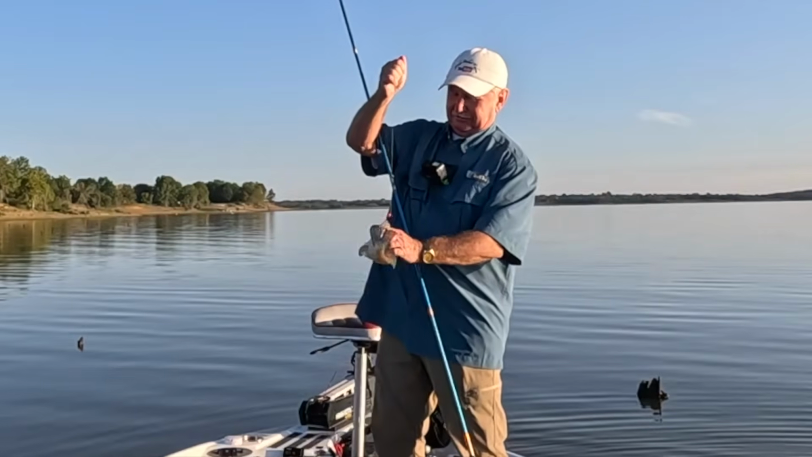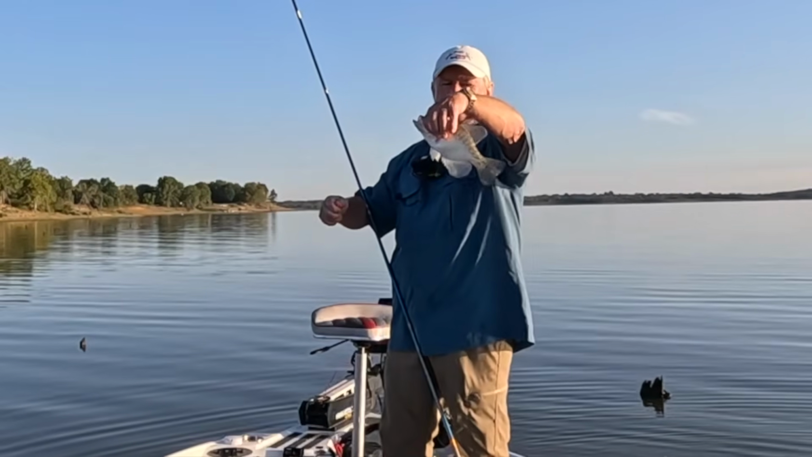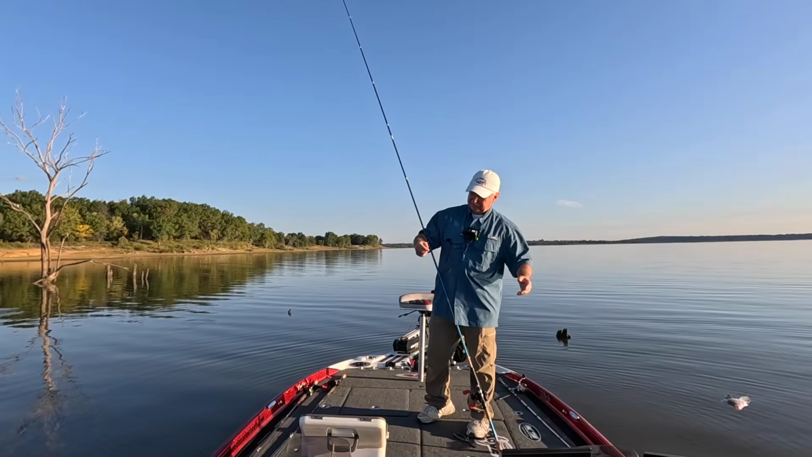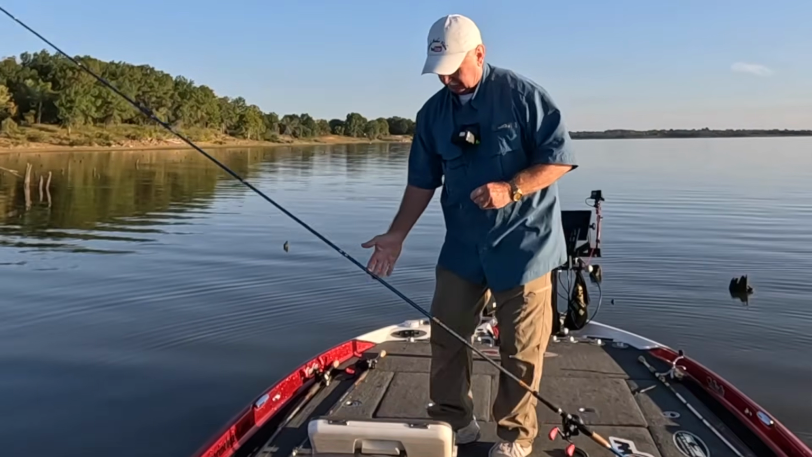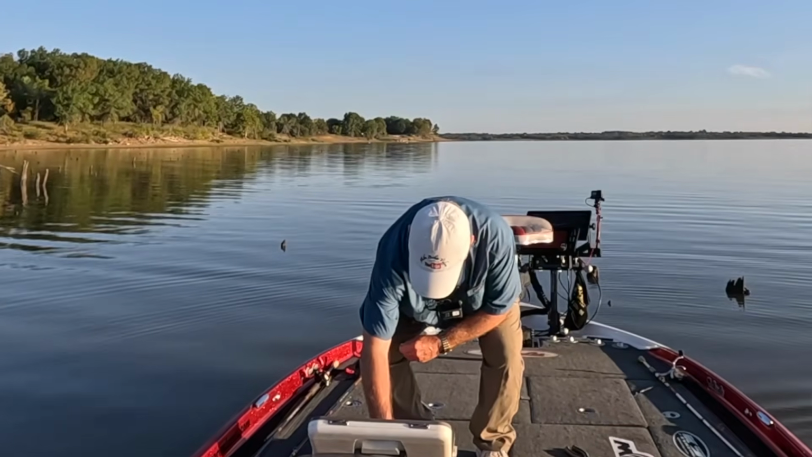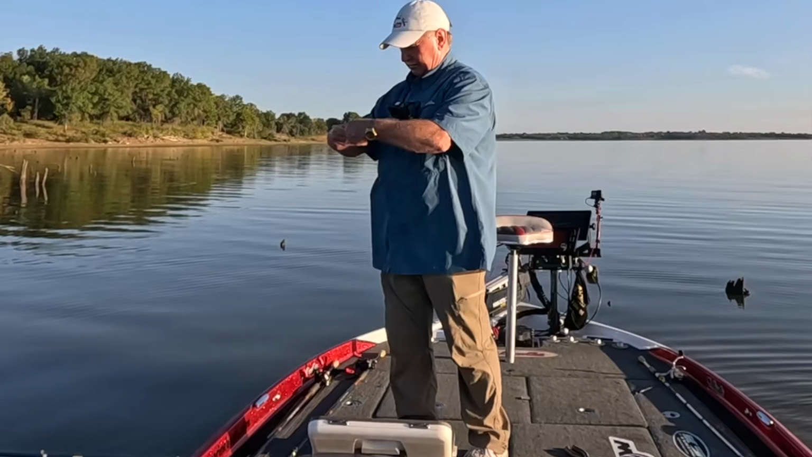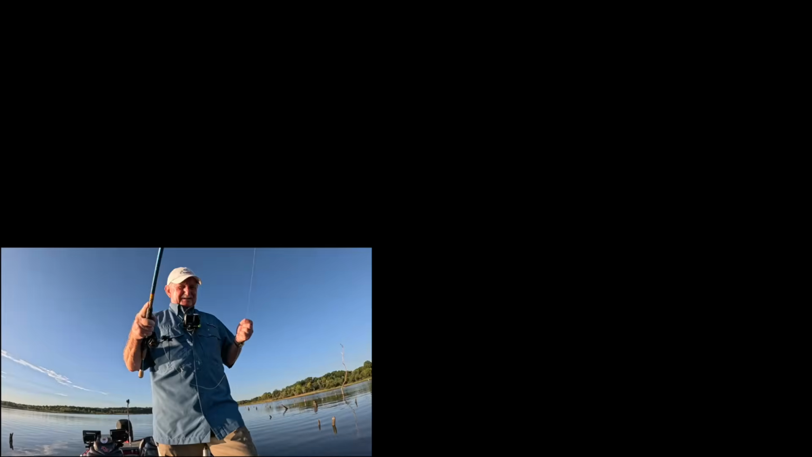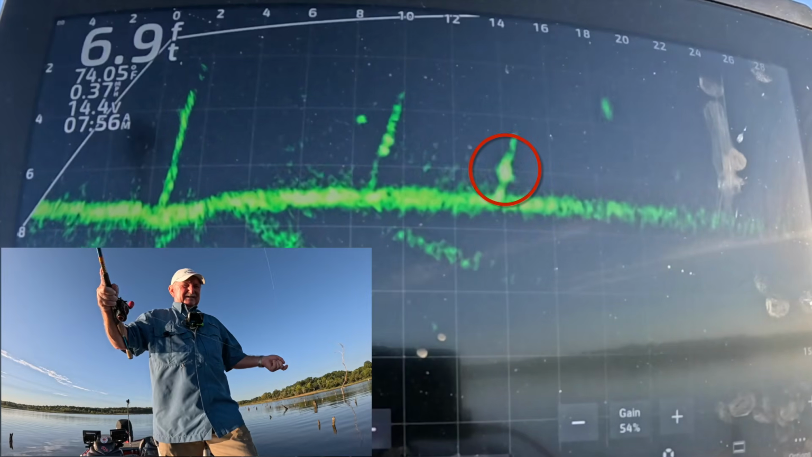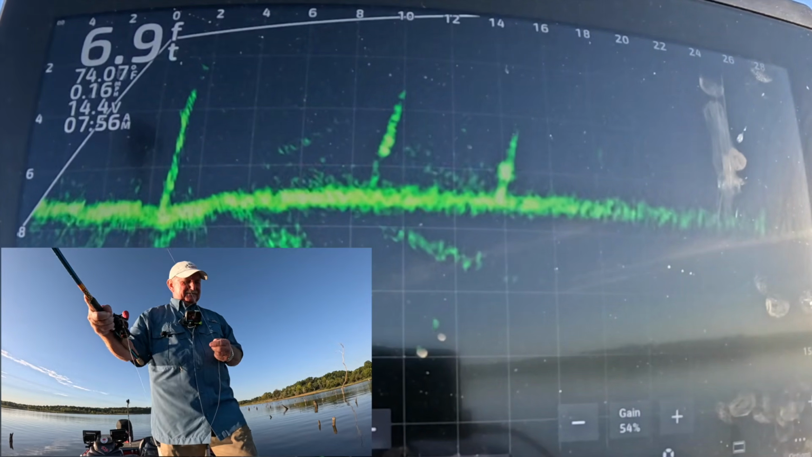I'll go back and look at the video, but I'm pretty sure that profile was bigger than the last one, and he's a keeper I wanted yesterday. Everything I caught yesterday almost was over a pound, so I couldn't keep them. Or I don't keep them, that's just my choice. Is that a fish on that stick up? He's gonna be kind of out of reach too, really.